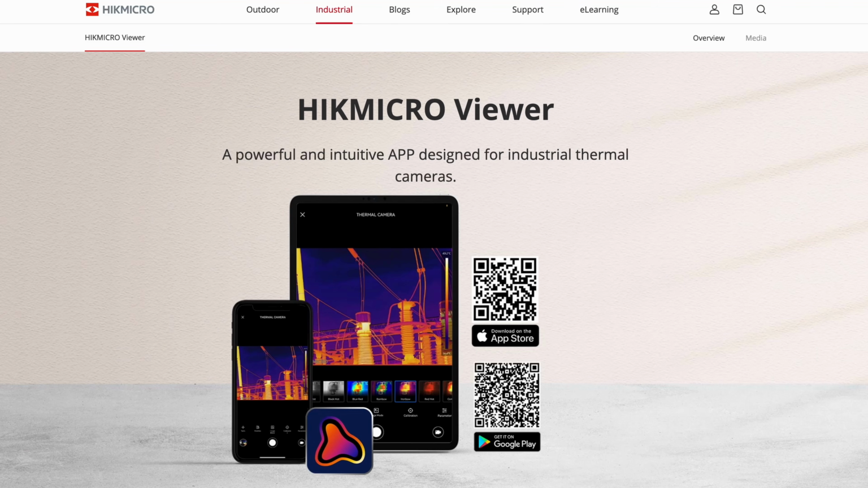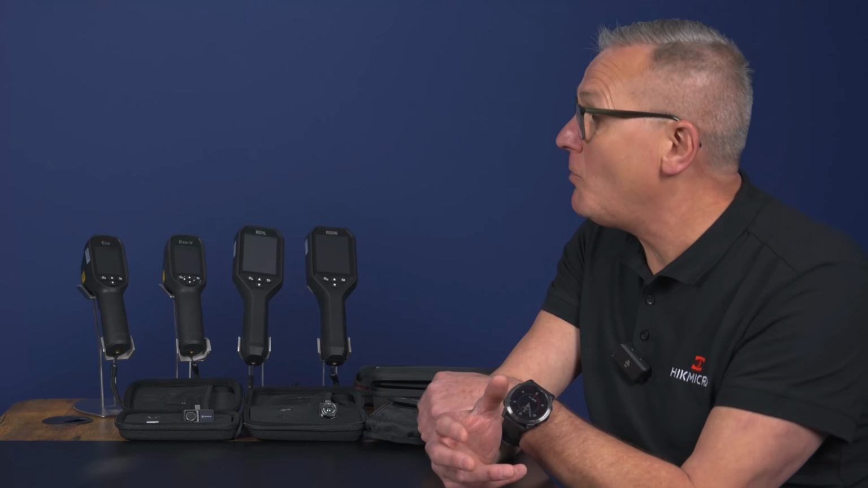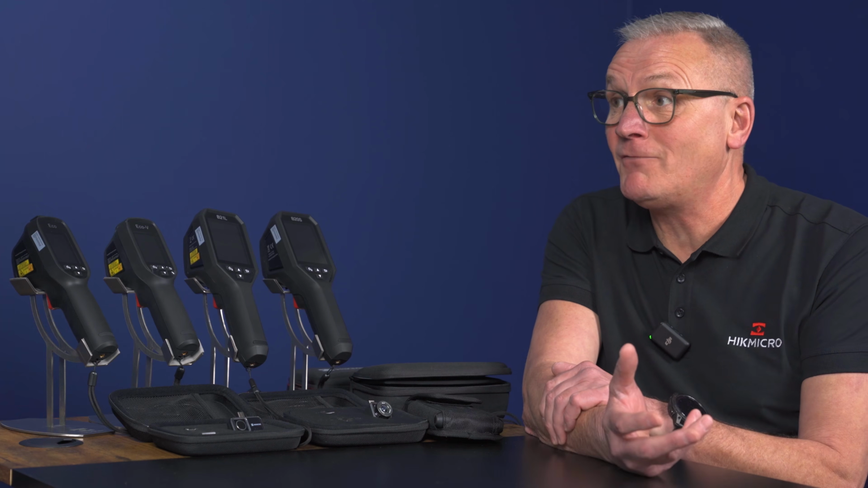But I suppose the magic starts to come when you start using it with Hikmicro Viewer software, and it enables you to do a quite simplistic report, where if you're on the shop floor or you're in someone's distribution board or you're looking at underfloor heating, you're able to verify your work sometimes as well, which is a great advantage,